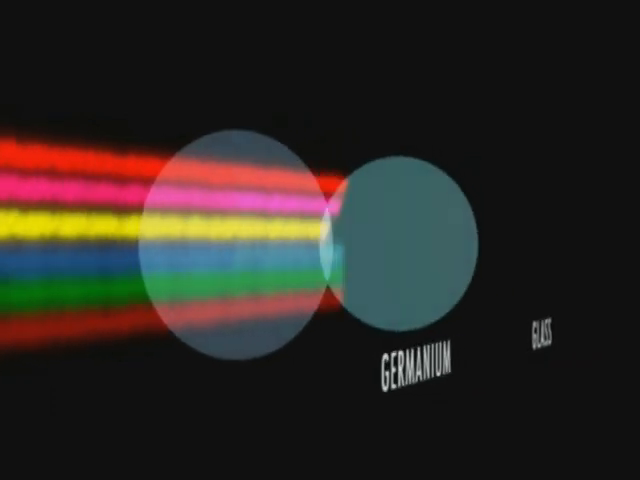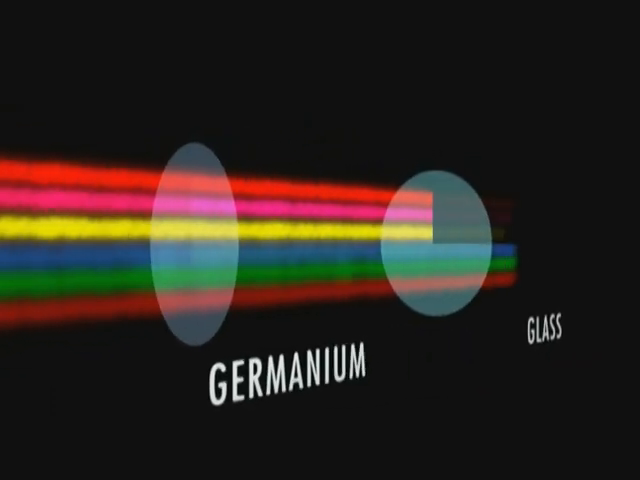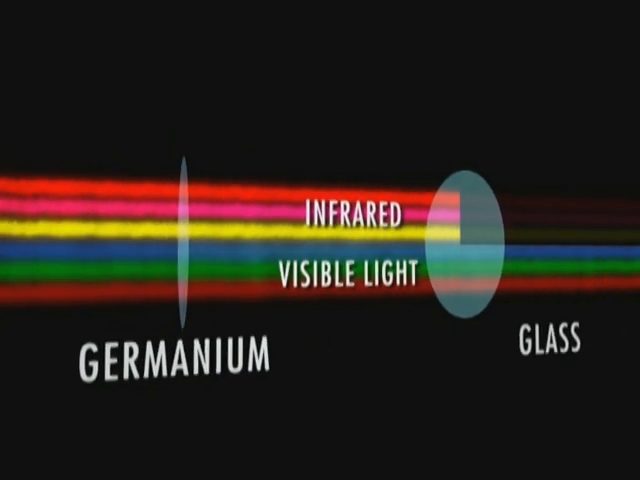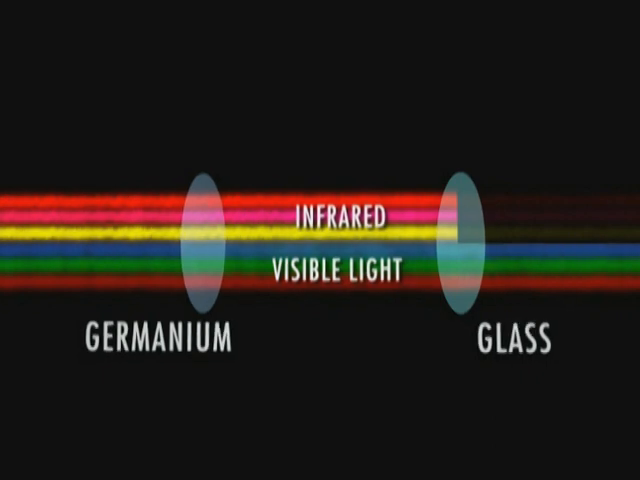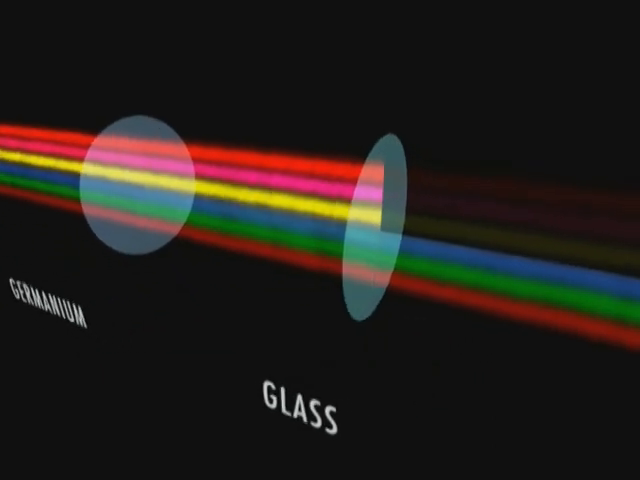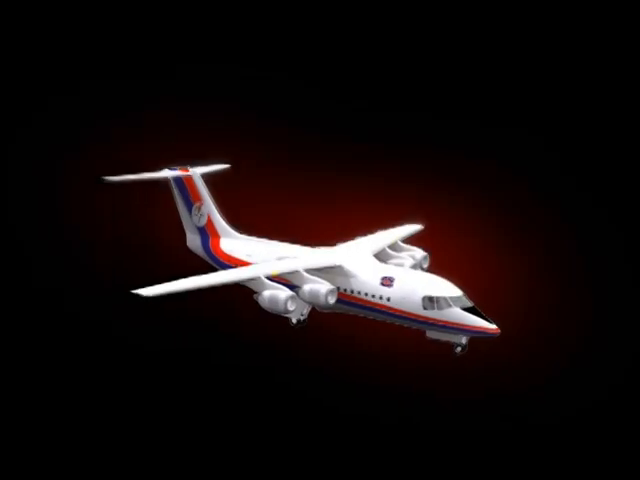But how does an infrared camera work? Although an infrared camera looks a lot like a normal video camera, it's far from the same thing. Glass does not transmit infrared radiation well, and so the lenses of an IR camera are made of germanium. This expensive metal is a good transmitter of infrared radiation.